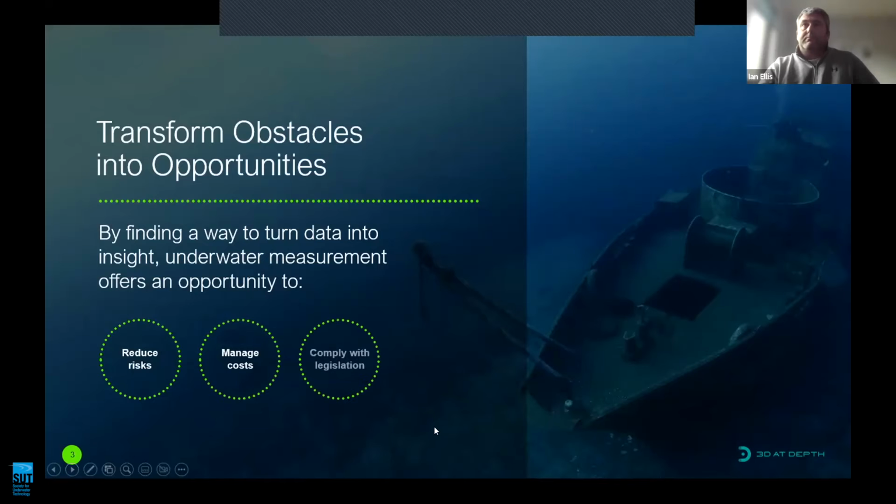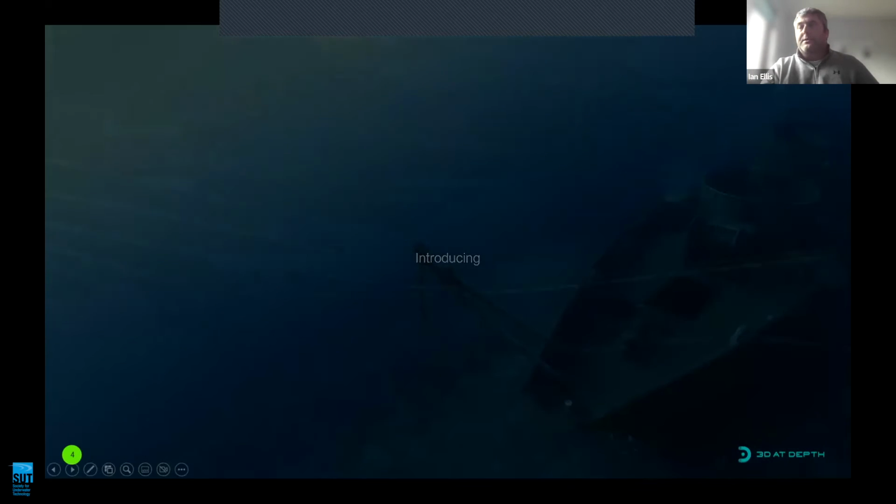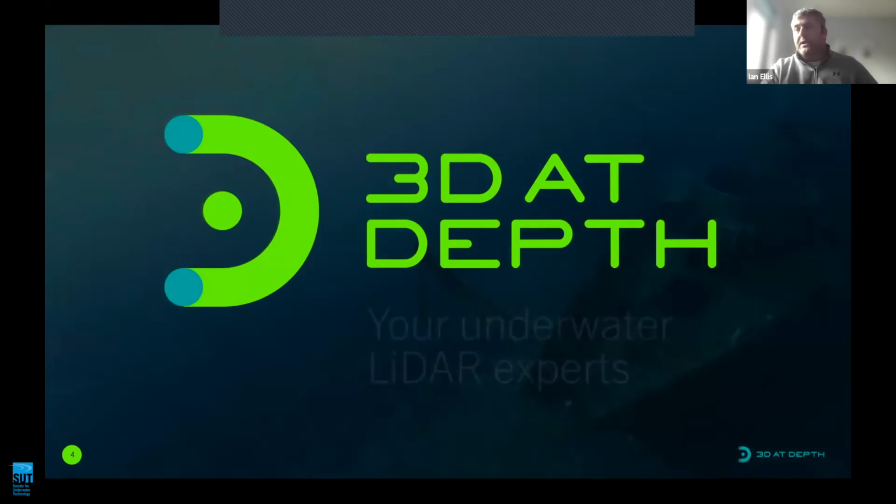There are a variety of obstacles to measurement in water, but by finding a way to turn data into insight, underwater measurement offers us a chance to reduce risk, manage costs, comply with legislation, and drive forward efficiency. And to do that, we are introducing our company. We are experts in underwater LiDAR measurement.